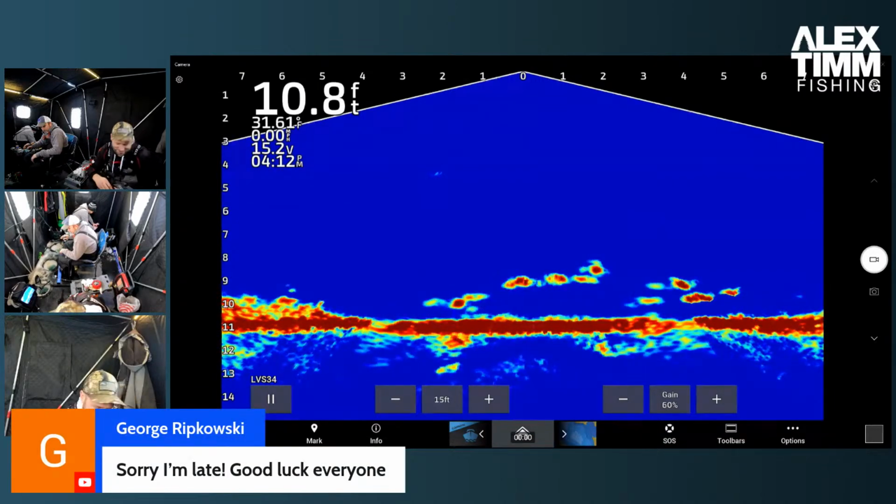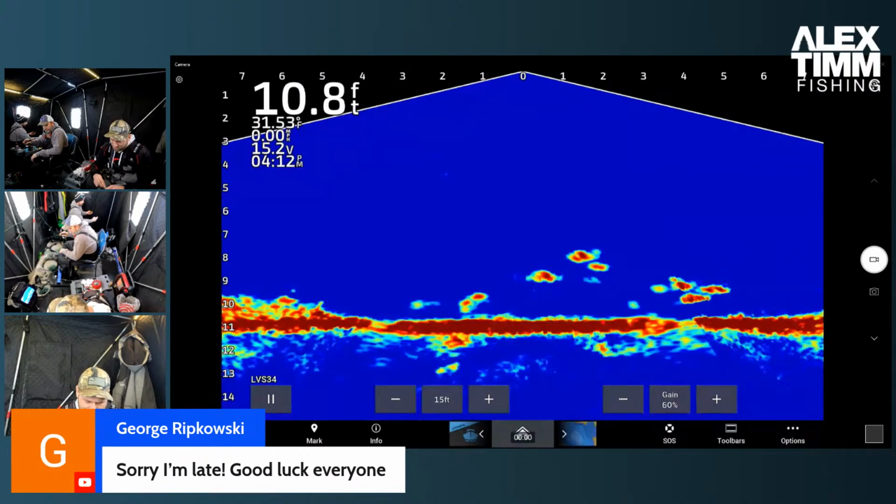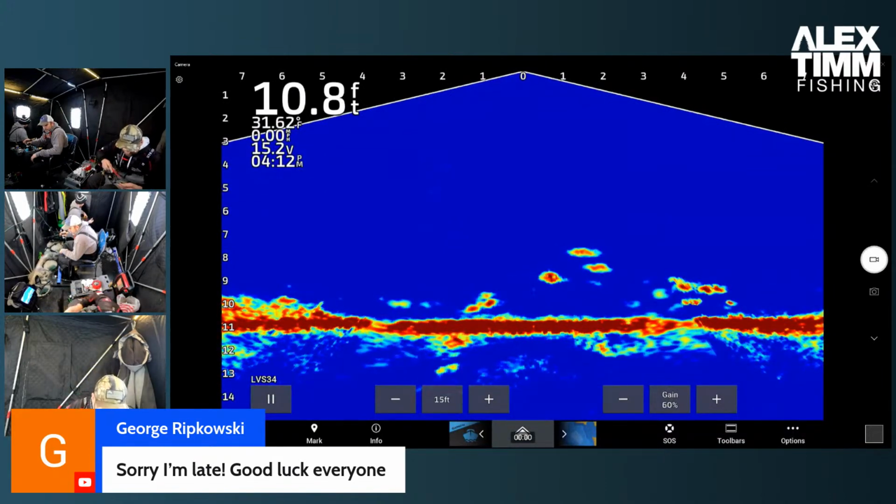Thanks, George. Yeah, we'll be out here for a couple hours. Hopefully getting into that crappie bite that comes around sunset typically. And then some bigger bluegill than this guy.